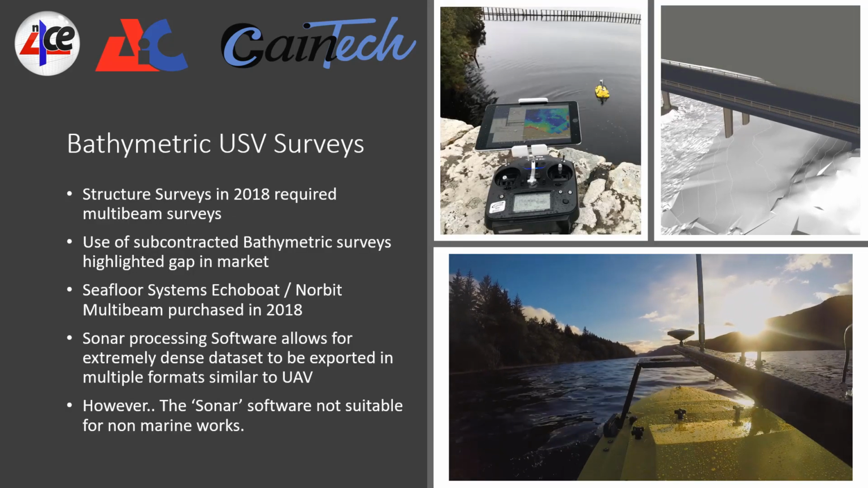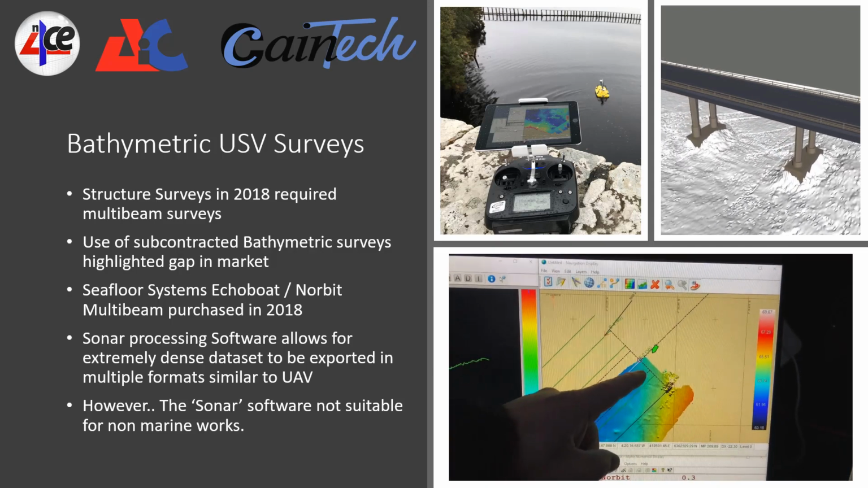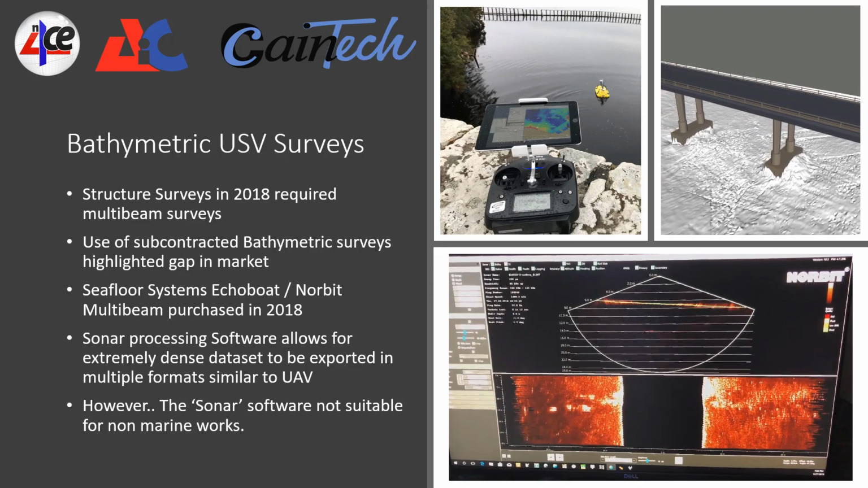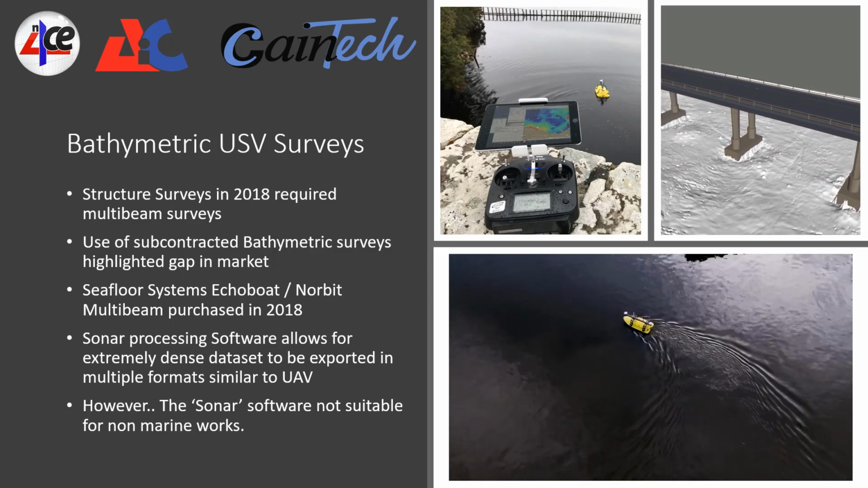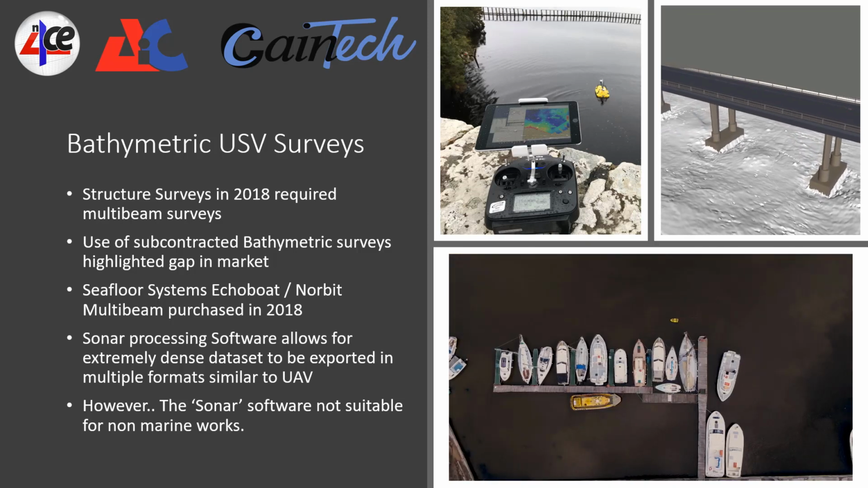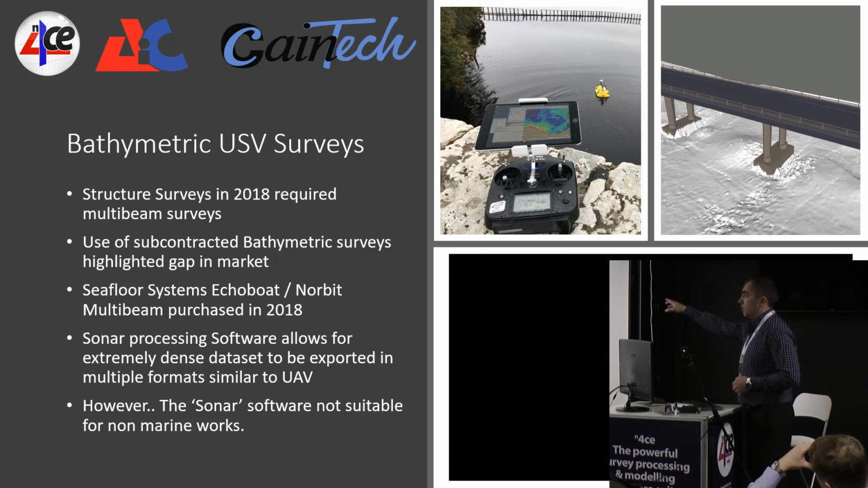Right, okay, so what you will see on this one, you can see the caps, but also you can see kelp and so forth going around it. That's just a gridded surface that was exported from the software into Infraworks, tidied up, and then exported to, that was in Navisworks, that project.